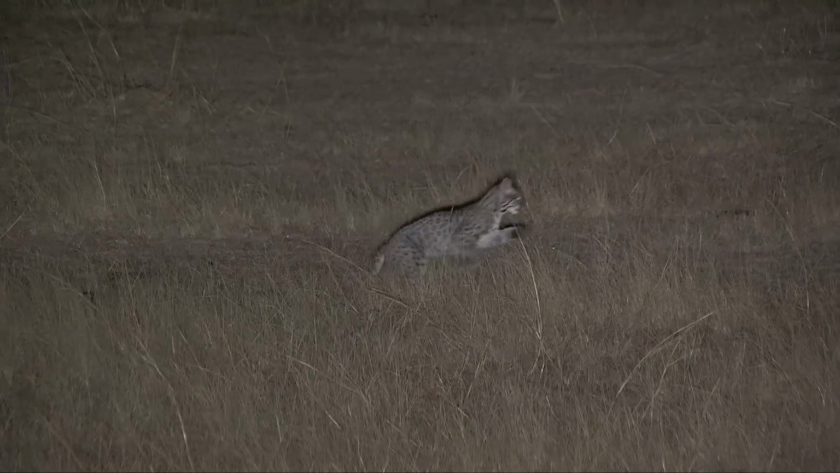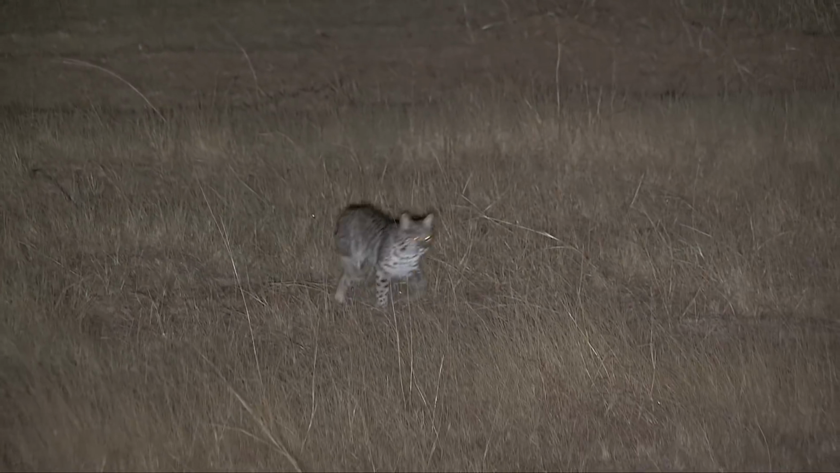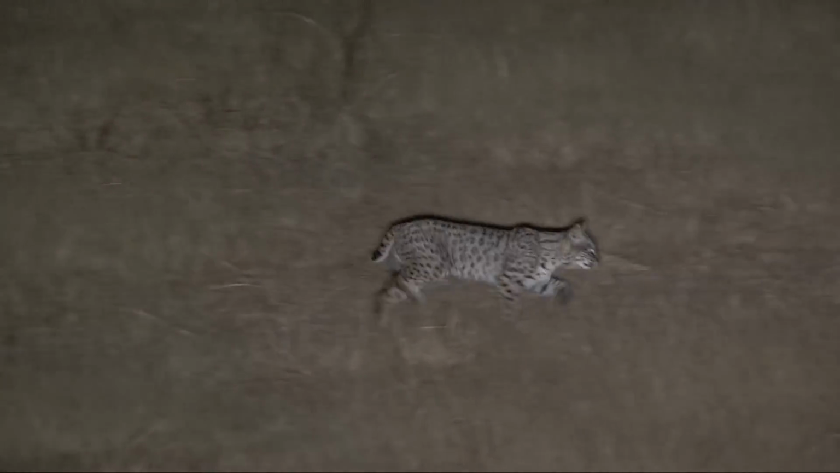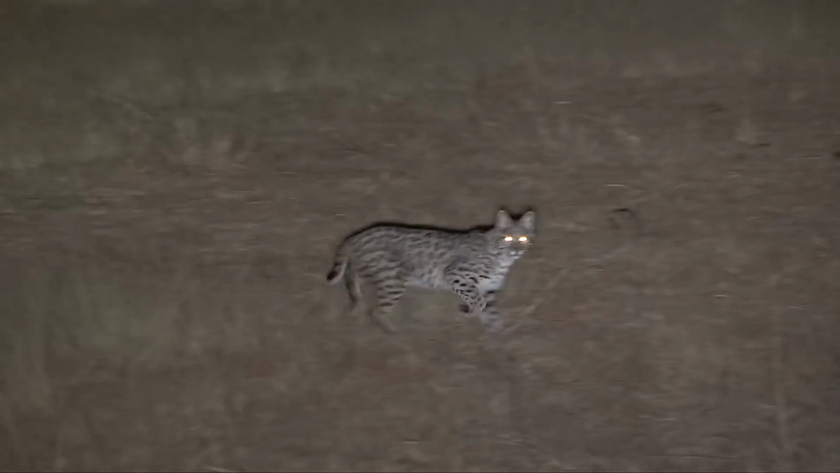That's a really good tip for anyone out there looking for the right round for predators. Shoot a heavy bullet, expect more runners. Shoot a lighter weight bullet going the right speed and drop them in their tracks.